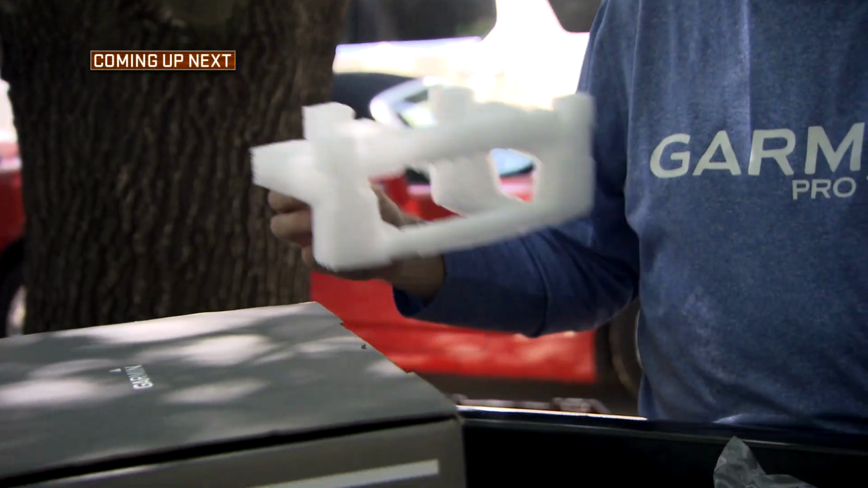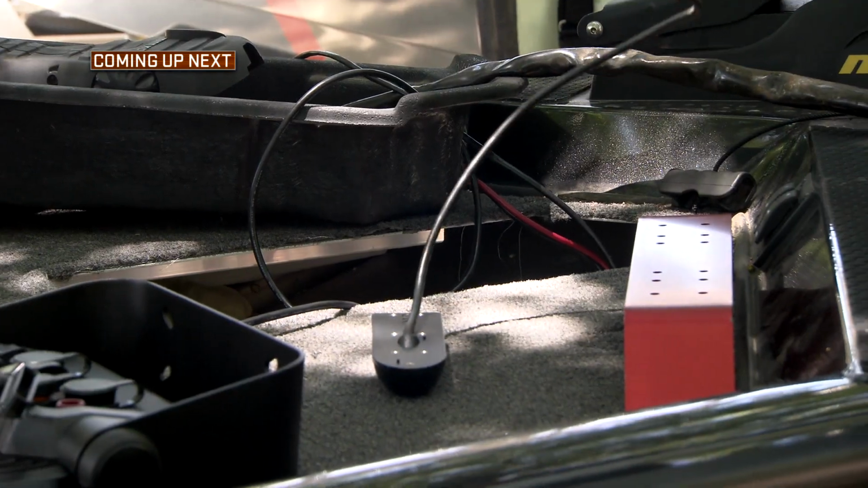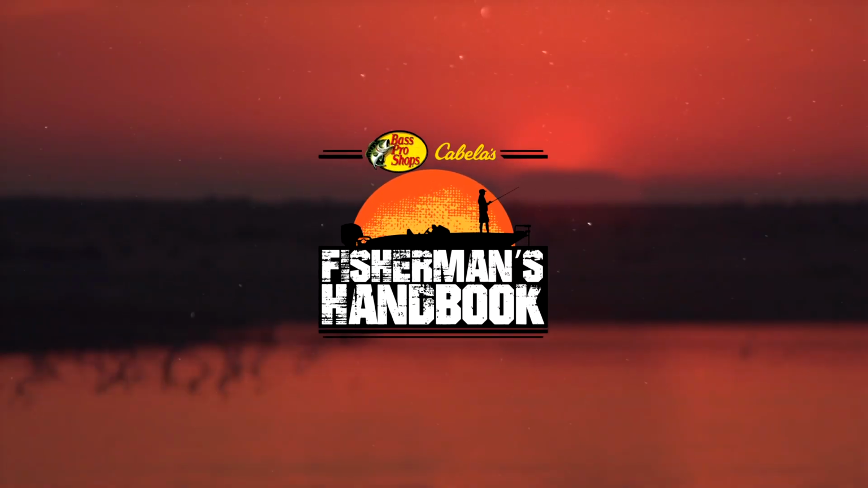When we return, Wade unboxes a new Garmin unit and configures it with Panoptix LiveScope at the front of a new Ranger boat. Stay tuned to learn more.